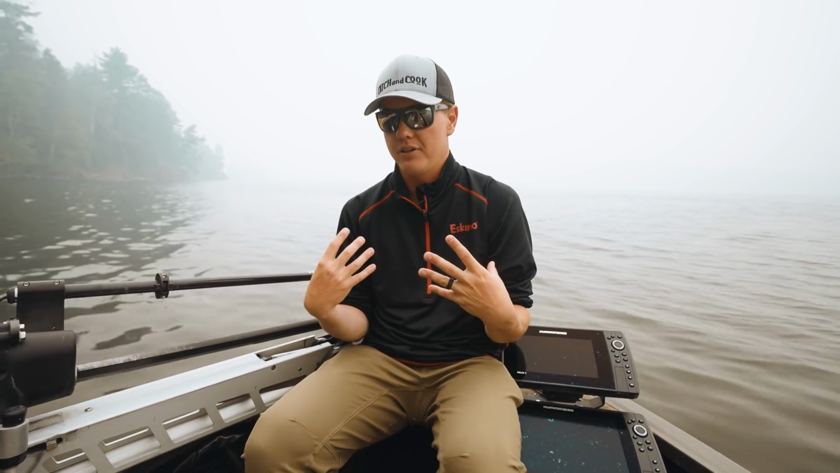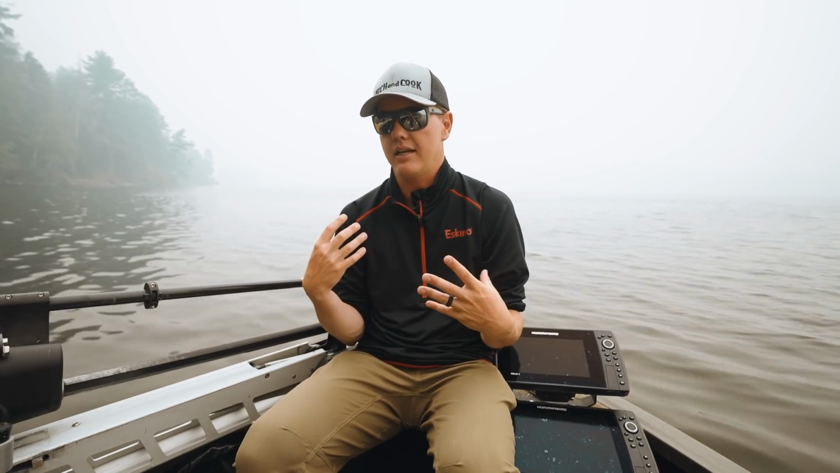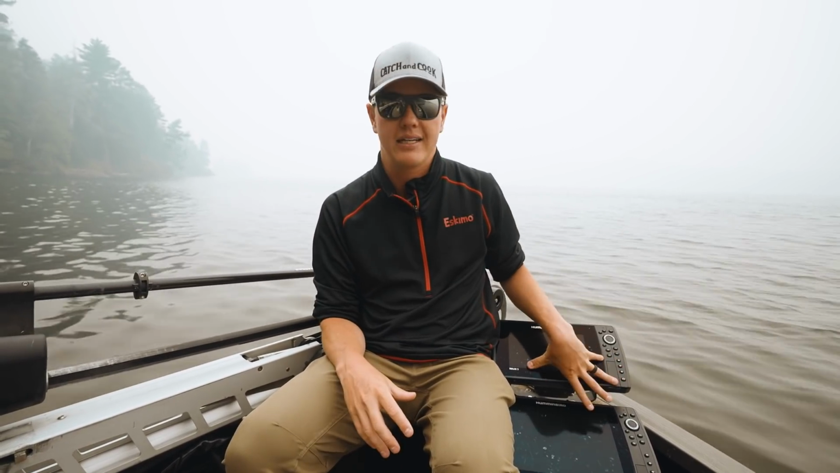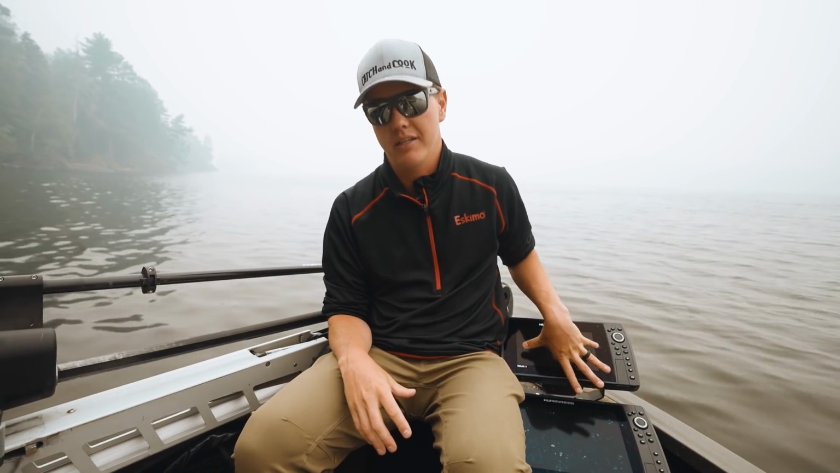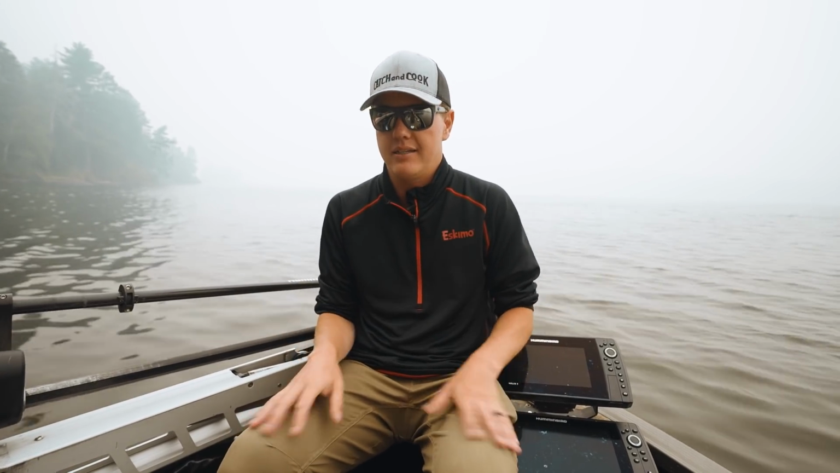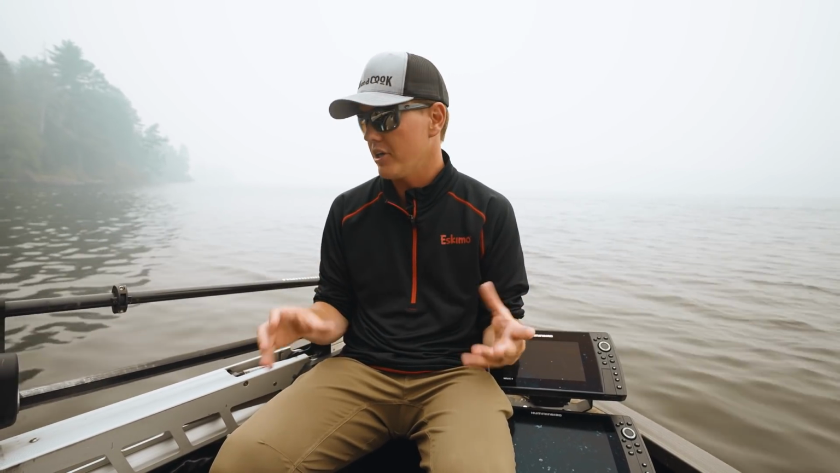For myself, I can't get everything I want with one brand. LakeMaster has the best mapping on Lake of the Woods. They have 1 foot contours. The Lake of the Woods LakeMaster chip is incredible. I need that. So for me, it doesn't make sense to go straight Garmin across the board.